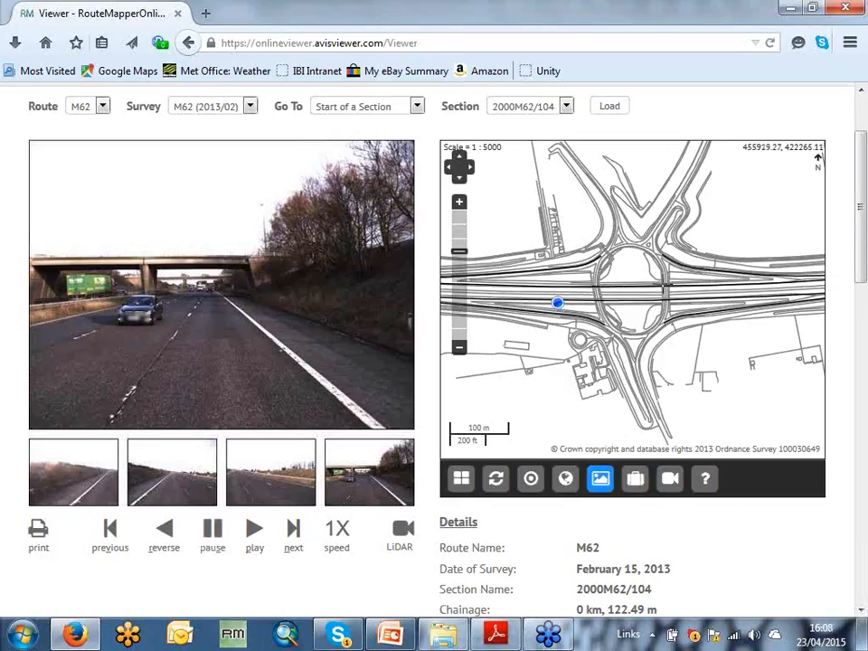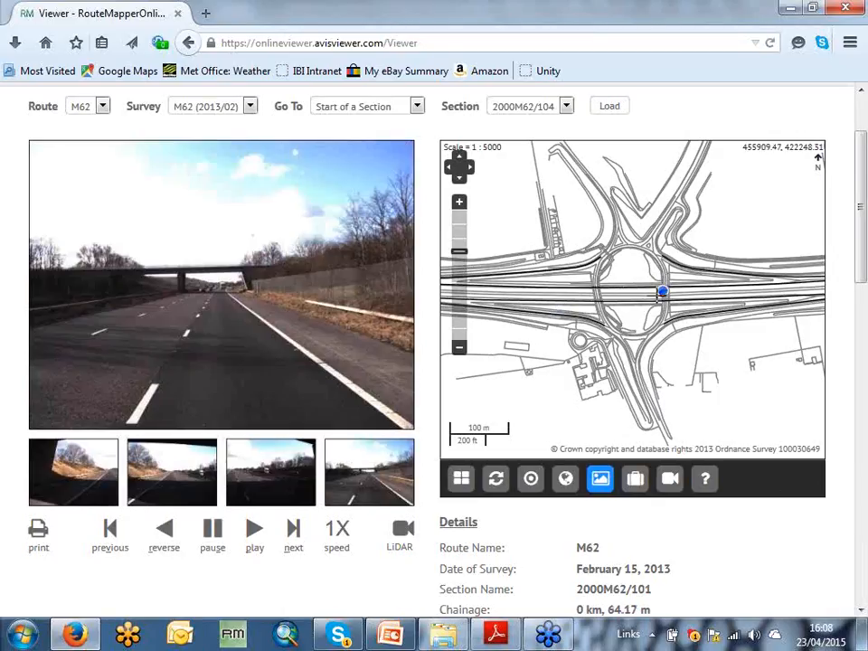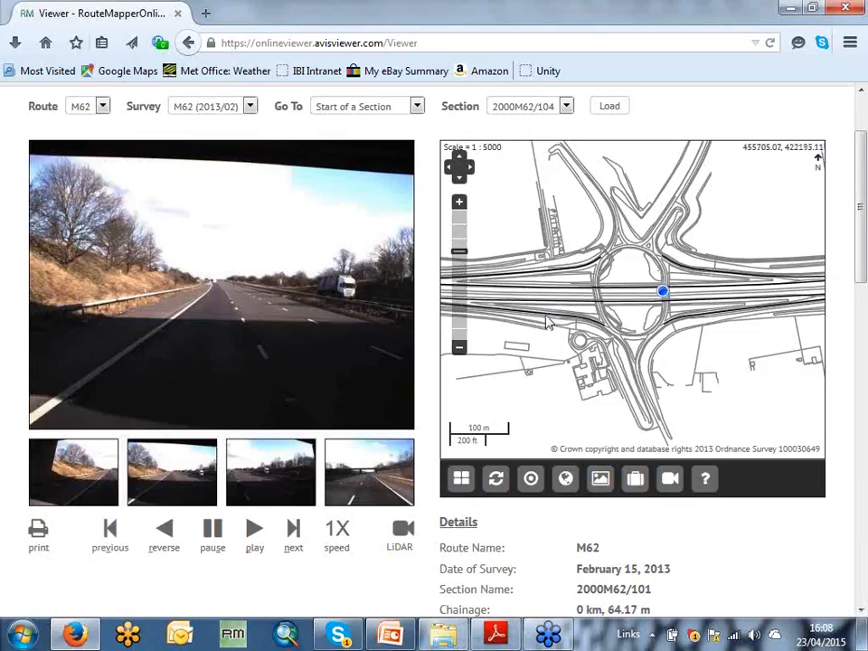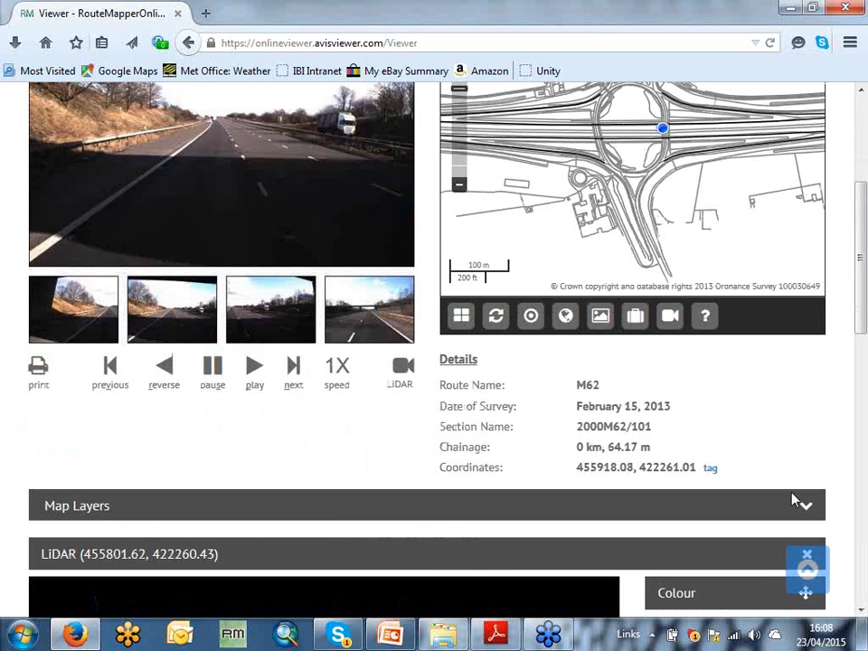So I suppose probably one of the most interesting things is looking at the LiDAR point cloud. So I'm just going to switch over to a structure. The way the system works, it's all about coordinates. We have the coordinates of where we are currently on the network, and this will be passed to the LiDAR viewer, which I'm going to click on now.